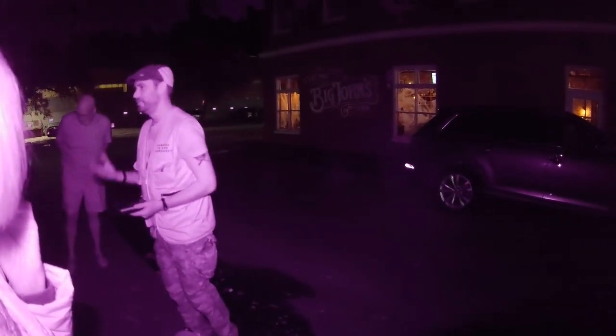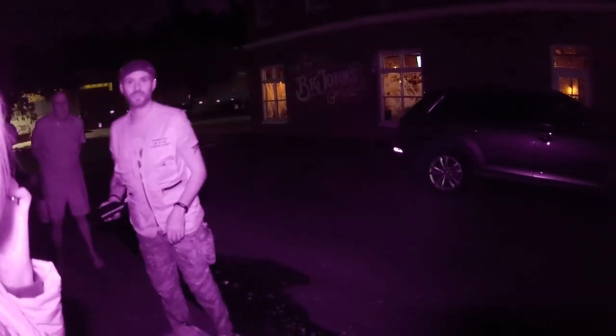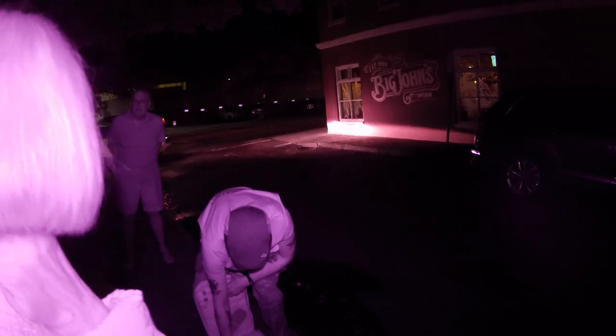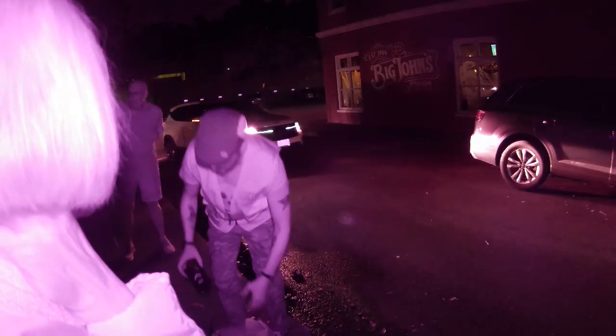So I love to use communication. I did take out some of the spirit boxes tonight. I make things nice and easy. Hopefully the ghost is going to make some kind of communication back. The next communication that we're going to use.